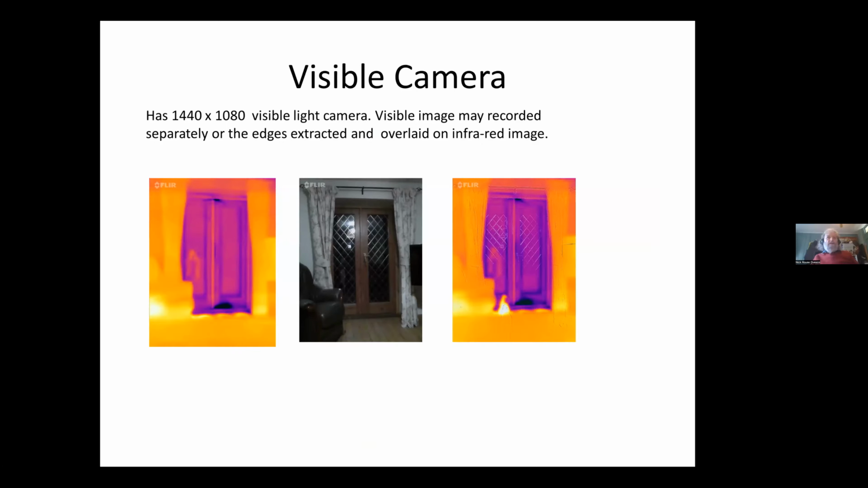One of the features of this device is that, as well as a thermal camera, it also has a visible camera, which you can take as a separate picture if you want. But one of the useful things is that you can extract the edges out of the visible image and superpose them on your thermal image, because quite often the thermal image is quite bland and not much changing across it, and you need to see where it is.